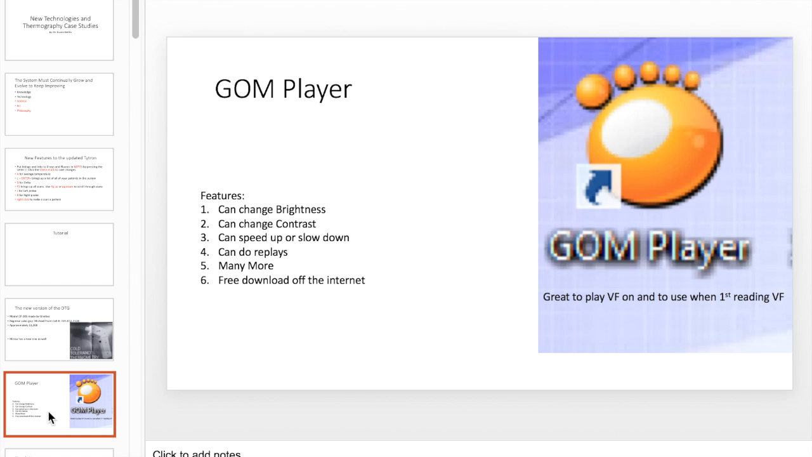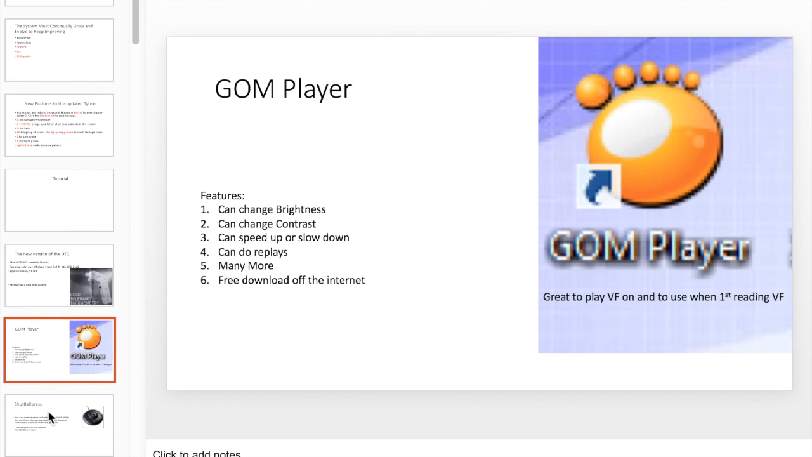The GOM Player. This is a software you can download for free off the internet. You can change the brightness on it, so sometimes when you download a fluoro, it's not as clear as it is on the CD. You can change the contrast, you can speed it up, speed it down, you can pick areas that you want to do multiple replays. There's all kinds of stuff that you can use it for. So you can check out that program if that's something you're interested in. I'm just sharing some of the stuff with you.